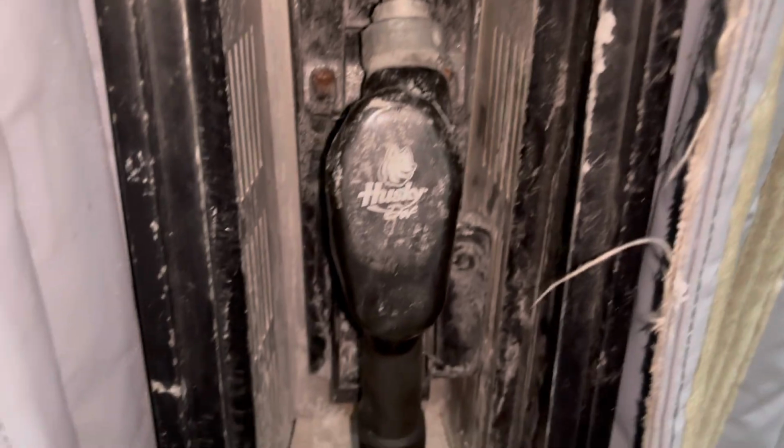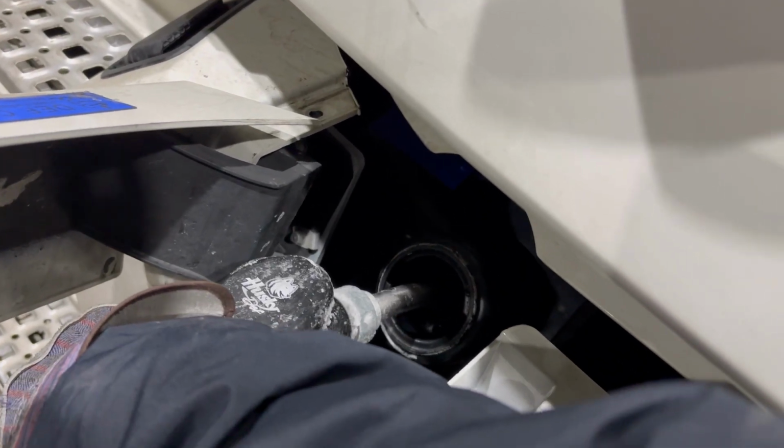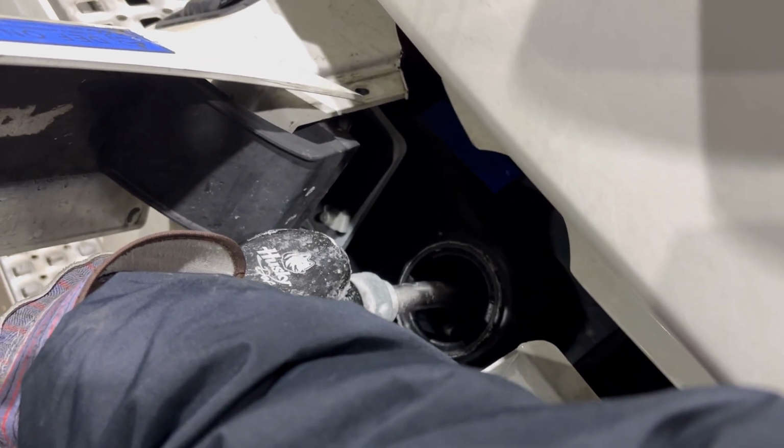All right. And I think it goes without being said, but don't put this in your diesel tank. Yeah, right there. Put it where it belongs. It goes in there. This stuff will mess up your engine. You know what I'm saying? Don't be that guy.